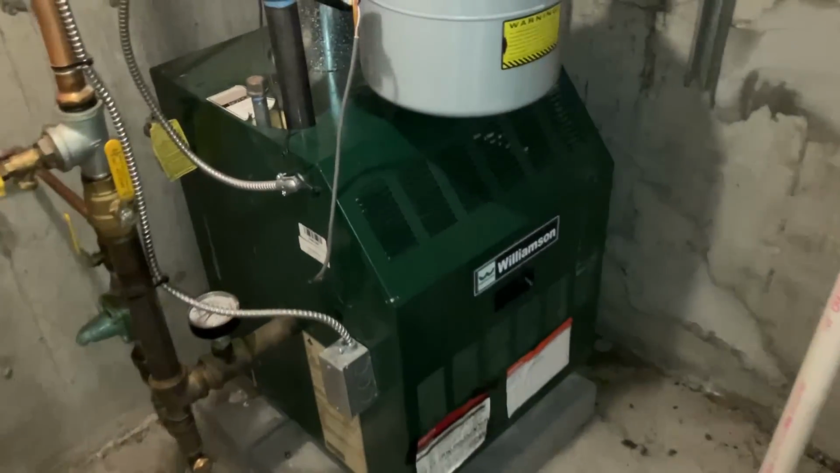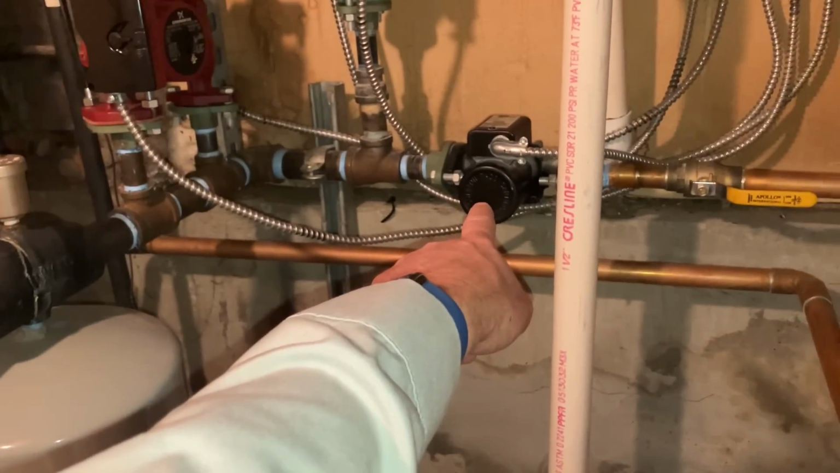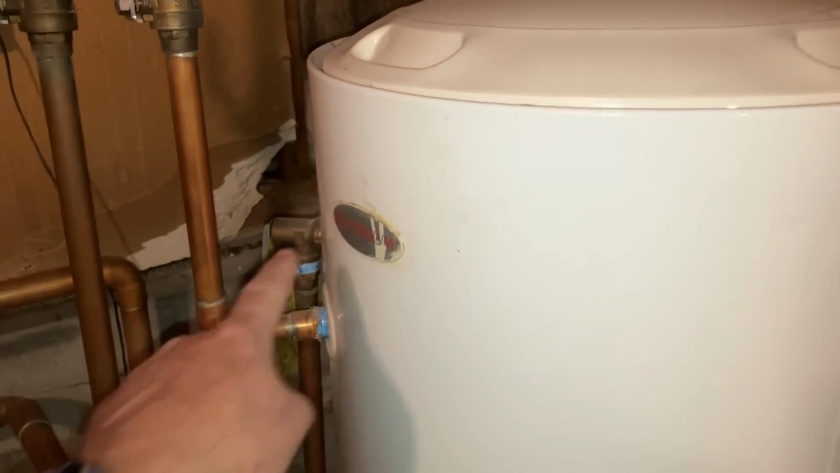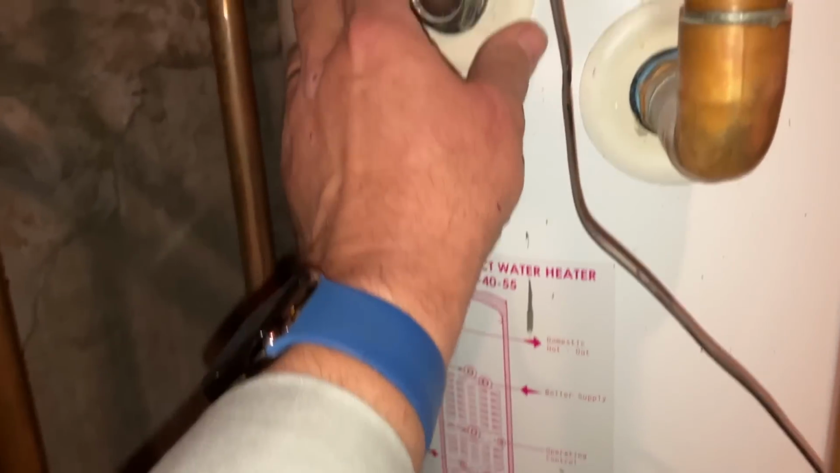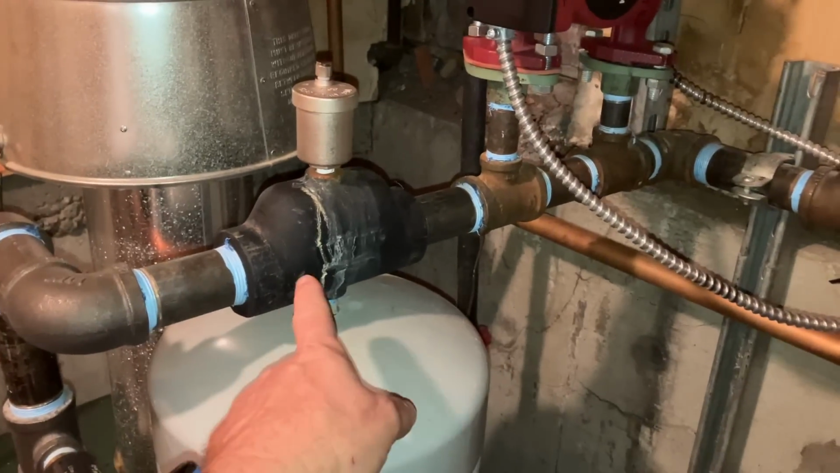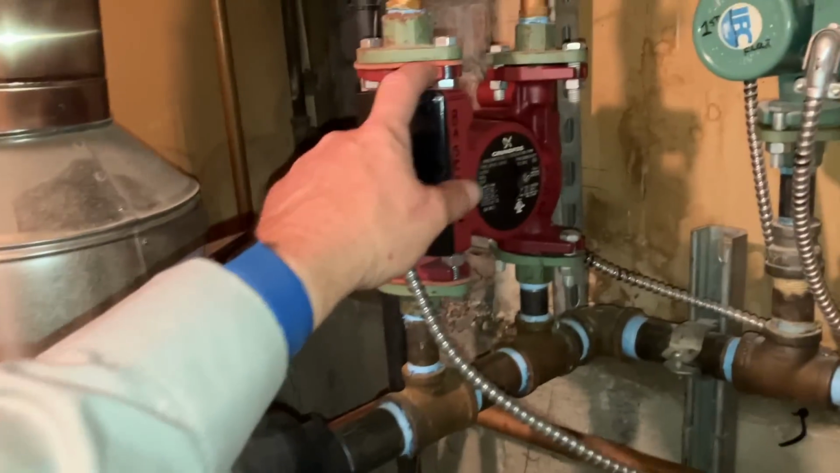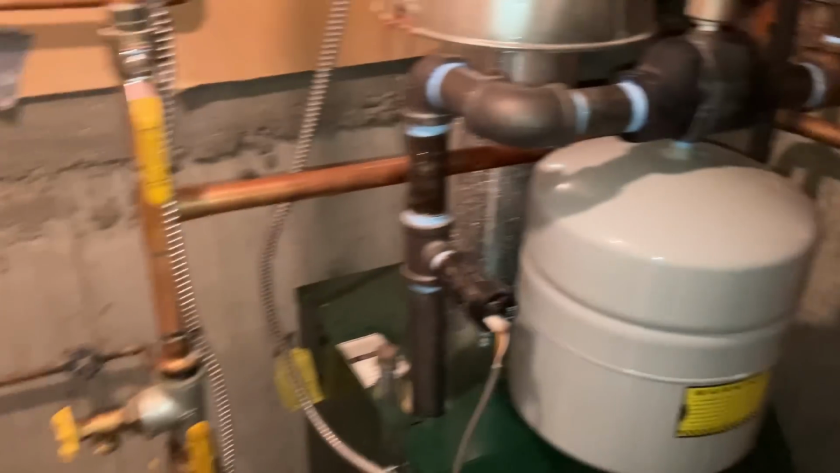All right, we got this Williamson gas-fired hydronic boiler with 3 hydronic zones, 1 domestic hot water zone feeding the titanium indirect water heater, TT55. Anode rod probably has never been changed. Need that one neither. First supply zone after the air scoop: basement, 2nd floor, 1st floor, indirect.